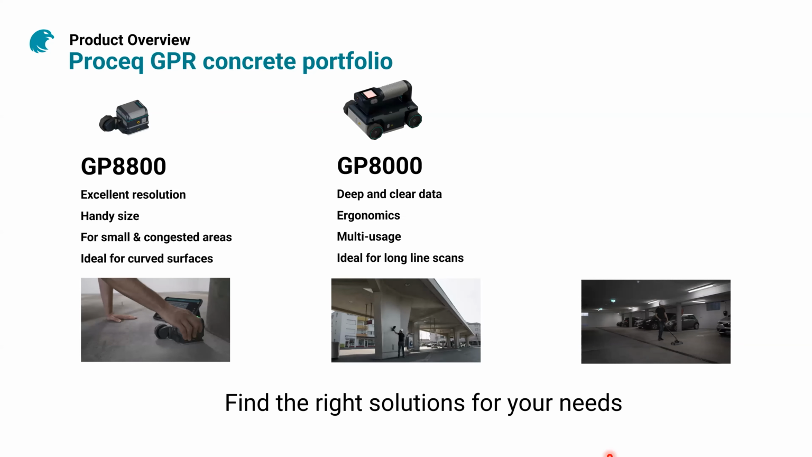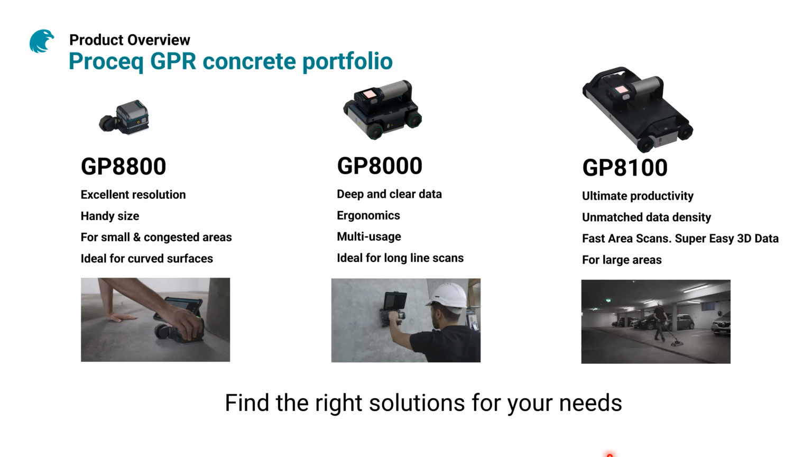Then you have the GP8000, a very solid one, combining data clarity and good ergonomics. Many of our customers use that in tunnels or bridges, when they have 800 meters, 500 meters of long line scan. That's the perfect tool for that. Very appreciated on this level.